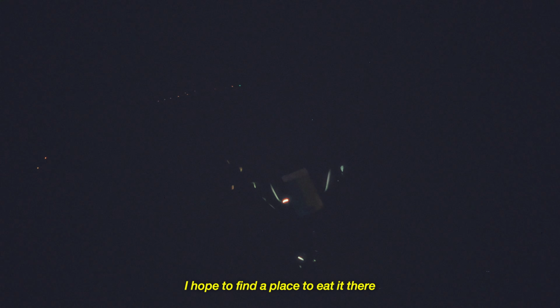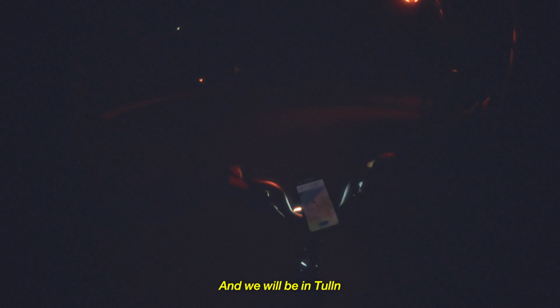This must be Tulln, guys. Getting close. Whew. I hope to find a place to eat there. Just have to cross this bridge and we will be in Tulln.